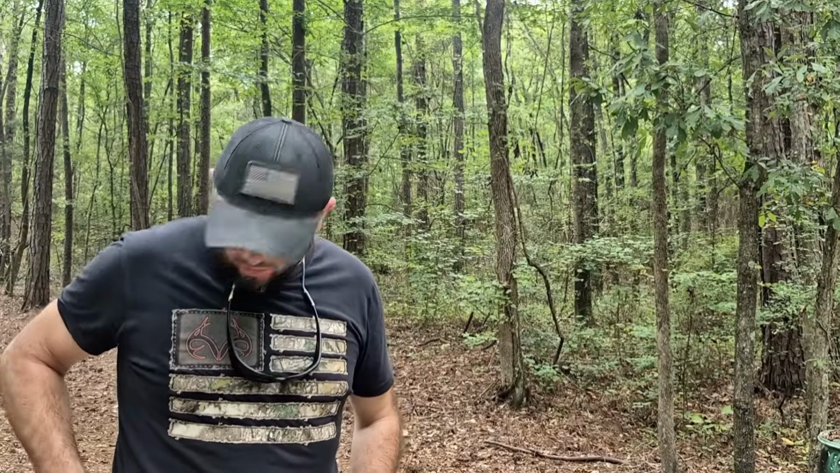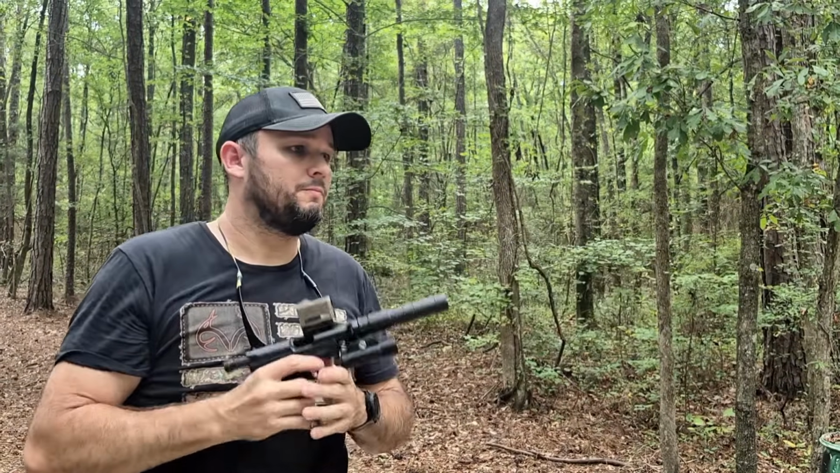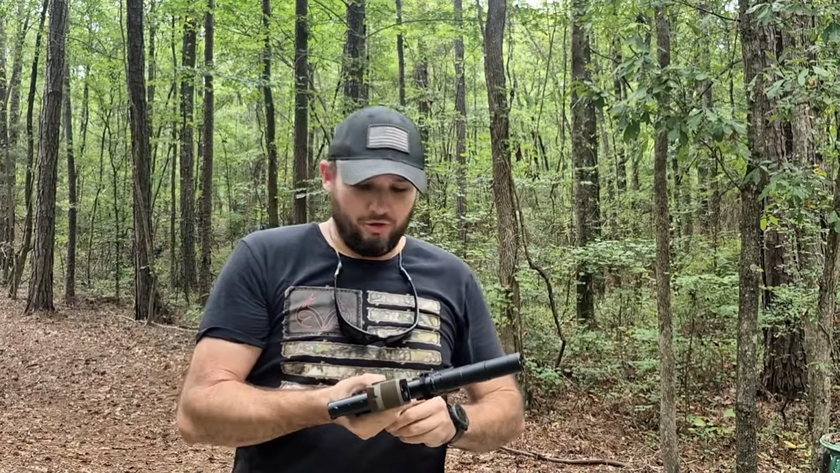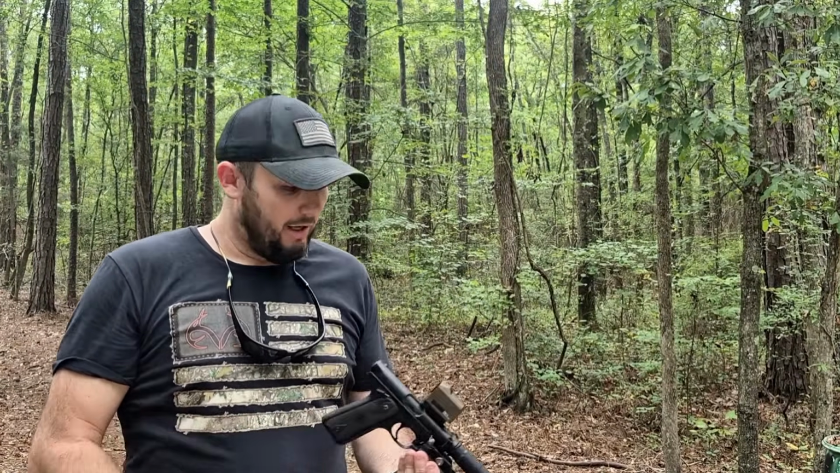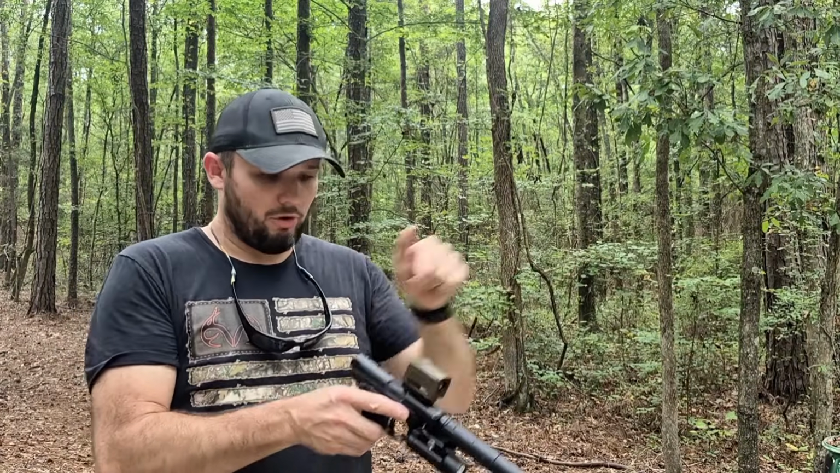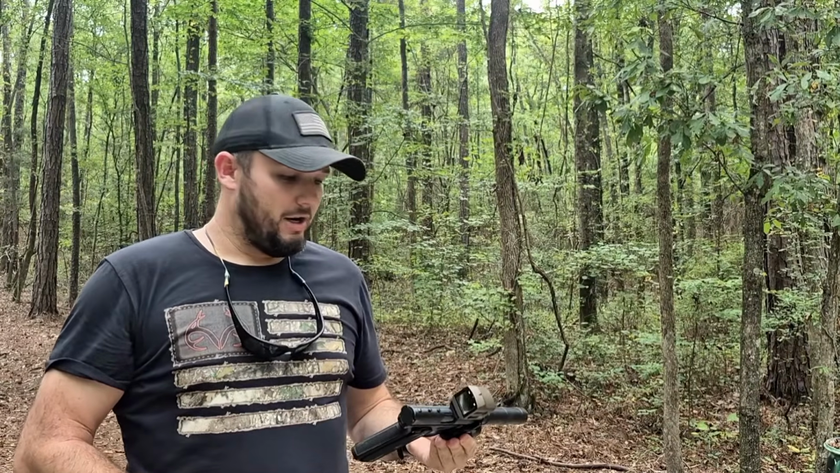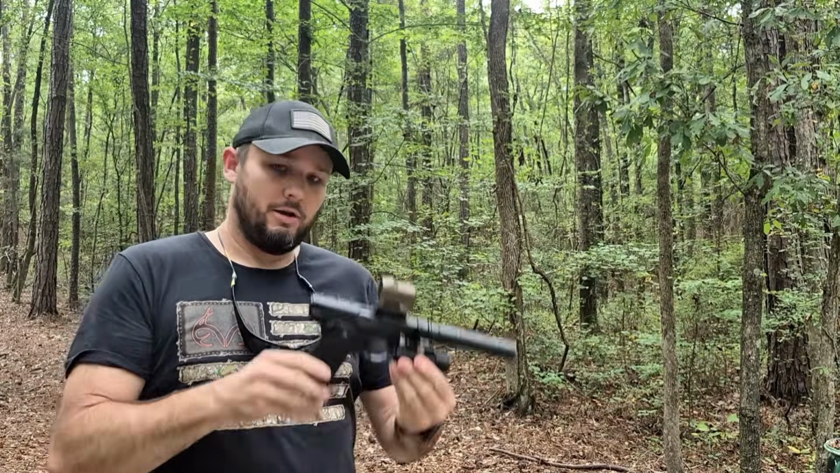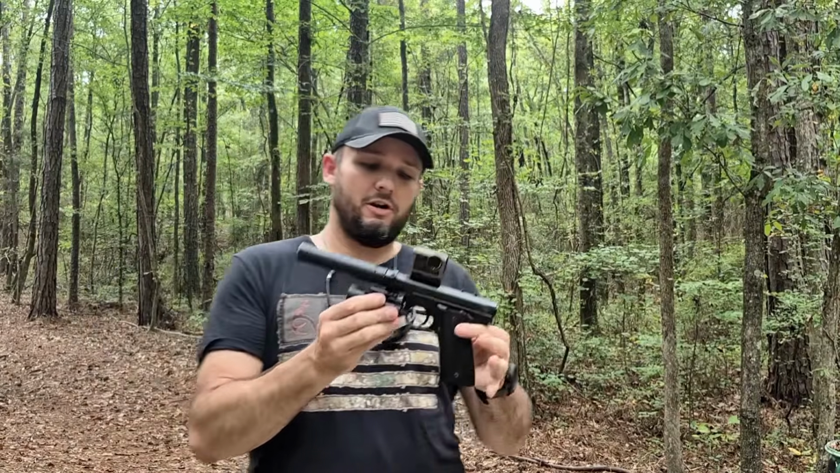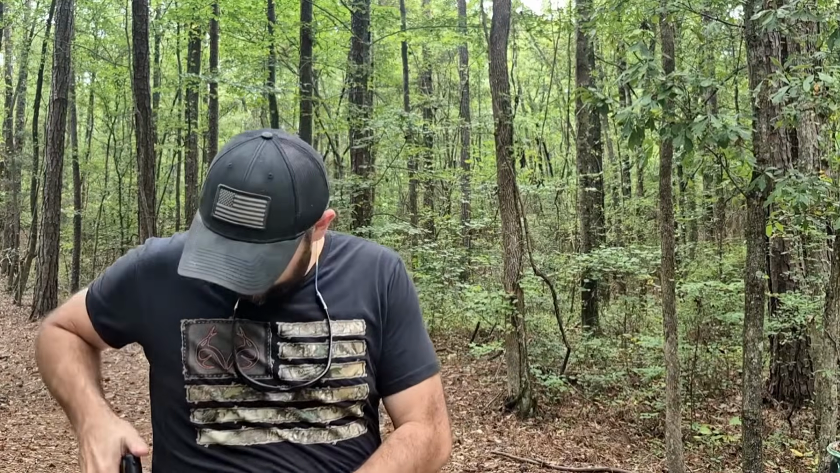Put 5 rounds from the draw, nothing crazy, 10 yards. Very different from a traditional red dot, because you would always focus on the target. You would never stare at the dot. And with this, you have to make a very conscious effort. When the gun comes up, I shift my focus from the target straight to the little screen, and everything is done right there. So definitely a training curve, not something you would want on every gun, but on a setup like this, or for a very niche application, whatever it may be, definitely pretty cool.